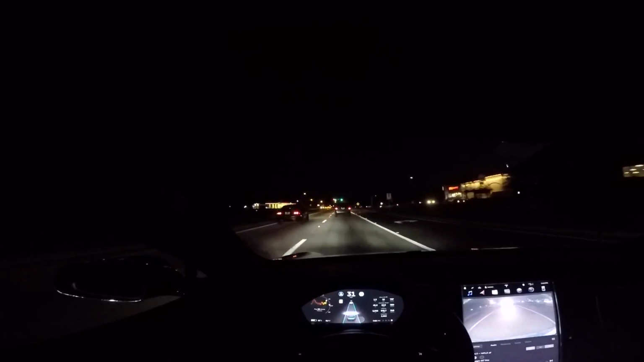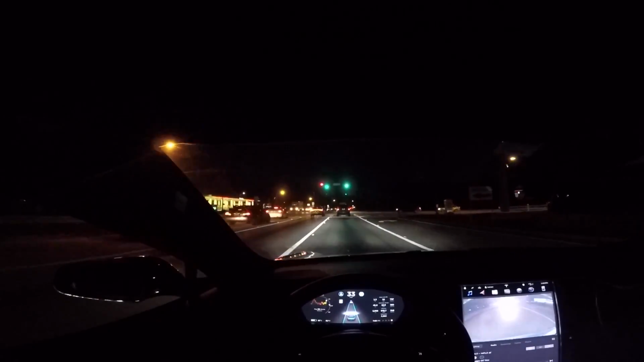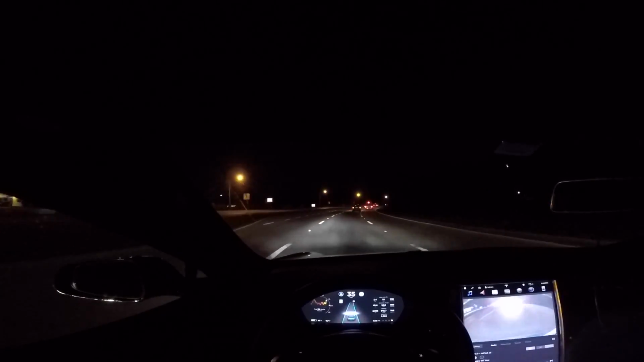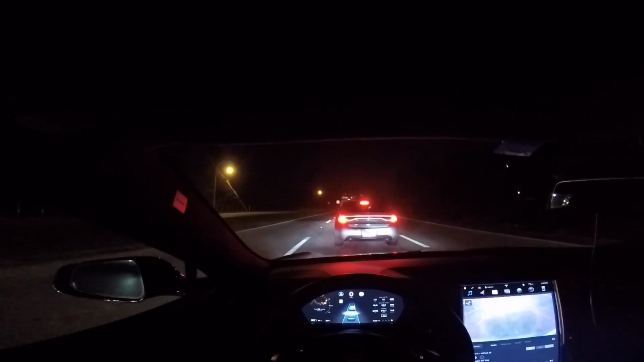I take this road for my commute, so I've used Autopilot here before with no problems during the day, during sunset or twilight, whatever you want to call it. And so far so good. Let's see how the rest of this road goes. There's some traffic here, there always is. I wish it would stop a little sooner and maybe more gently, but hopefully they'll improve on that. I should have gone to the other lane, but oh well.